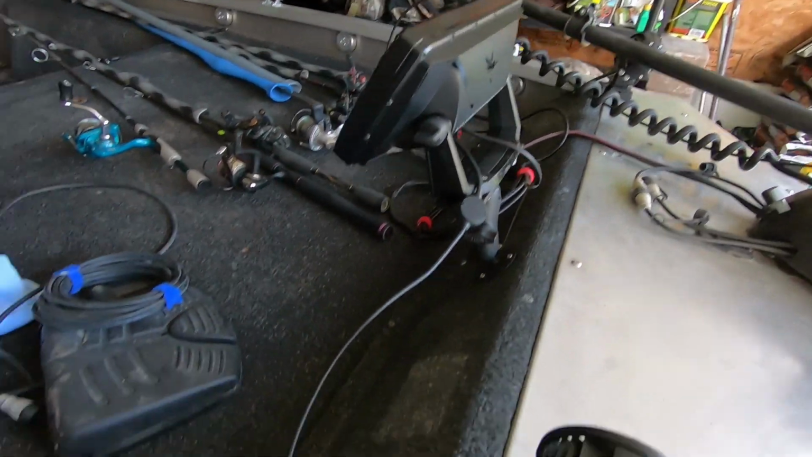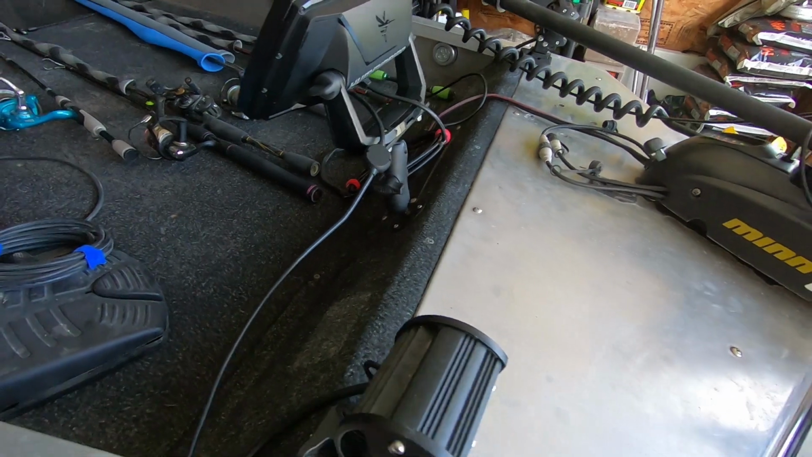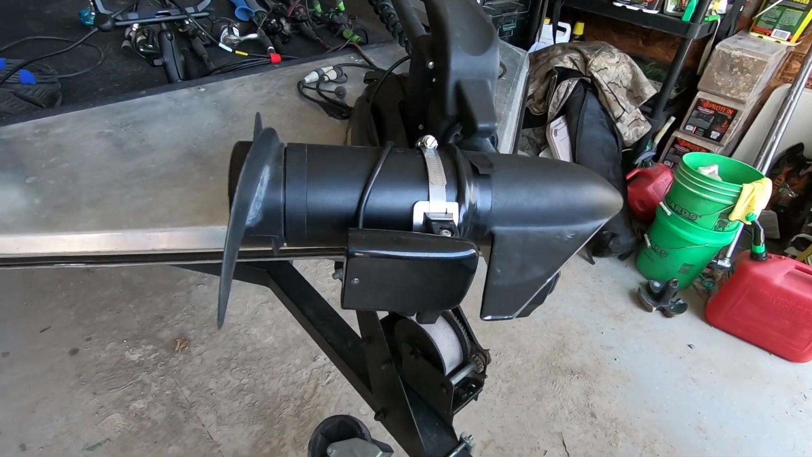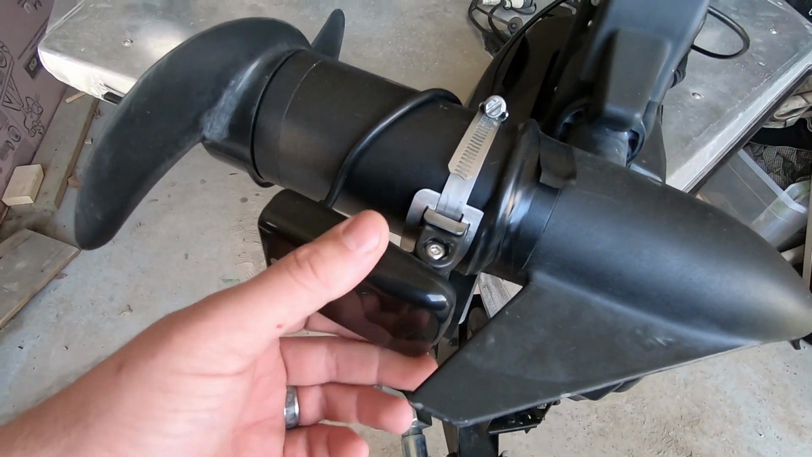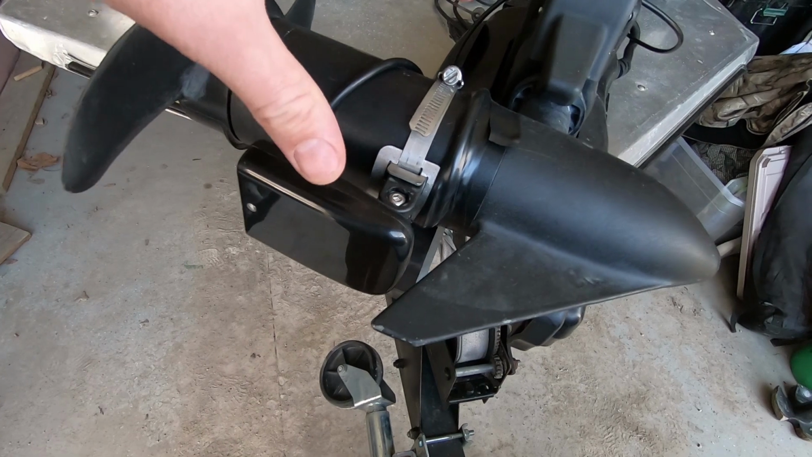You can see here I ran the power cable just from the side like I said I was going to in the last video. And then for the transducer, I kind of ran out of time, so I had to throw it in here quick, but it's kind of a temporary solution I'm going to test out. But I mounted it here.